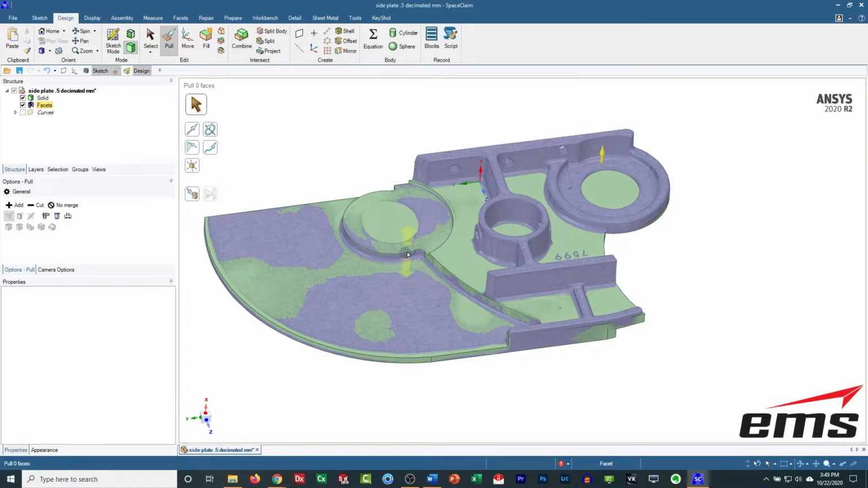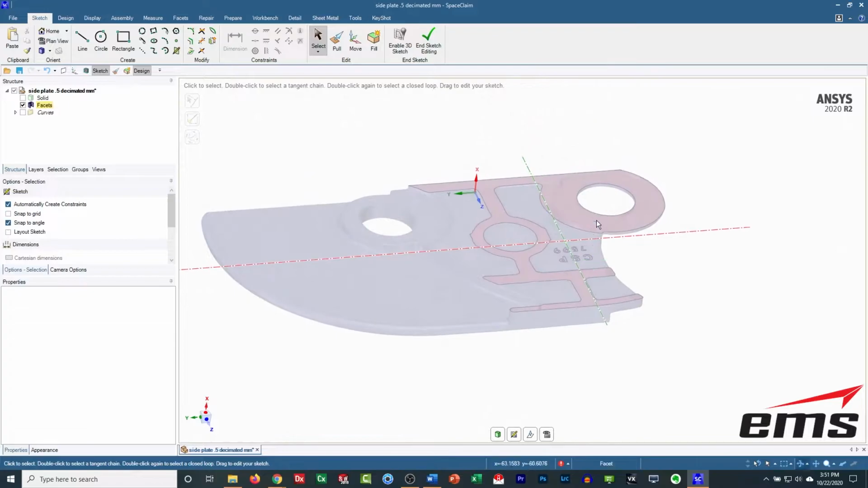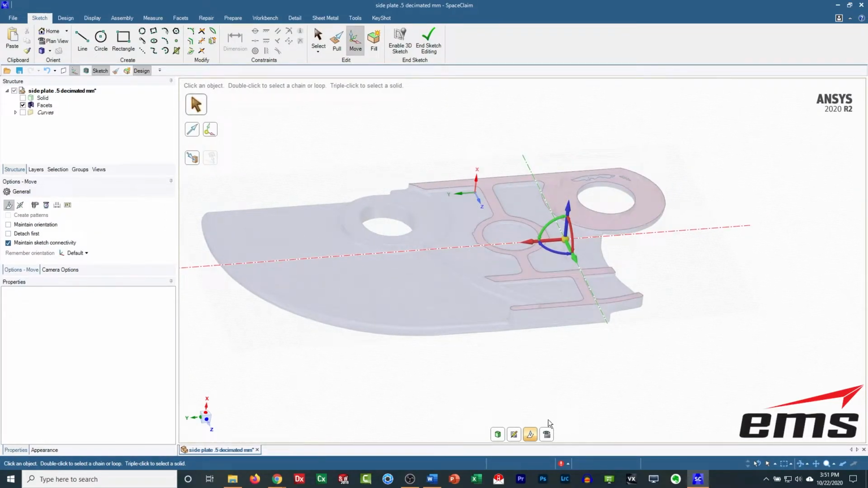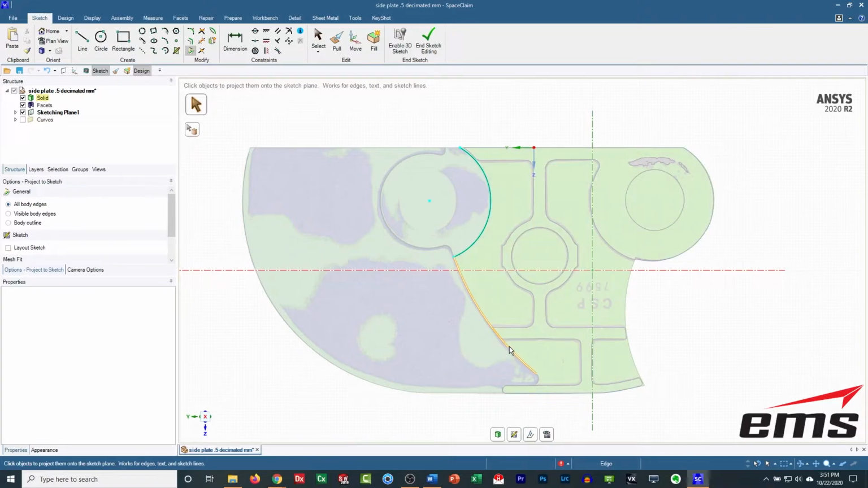So let's try that. Okay, so we're going to go ahead and speed the video up here because it's more of the same as far as the sketching goes. So again, we're going to set our sketch plane depth right there. And then the first thing we're going to do is extract some of the edges off the solid bodies that we've already created, and then use those to trim to.